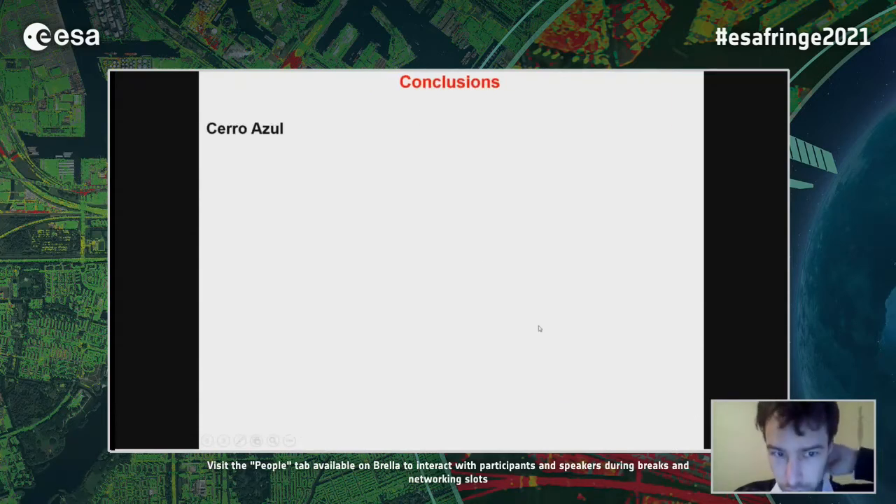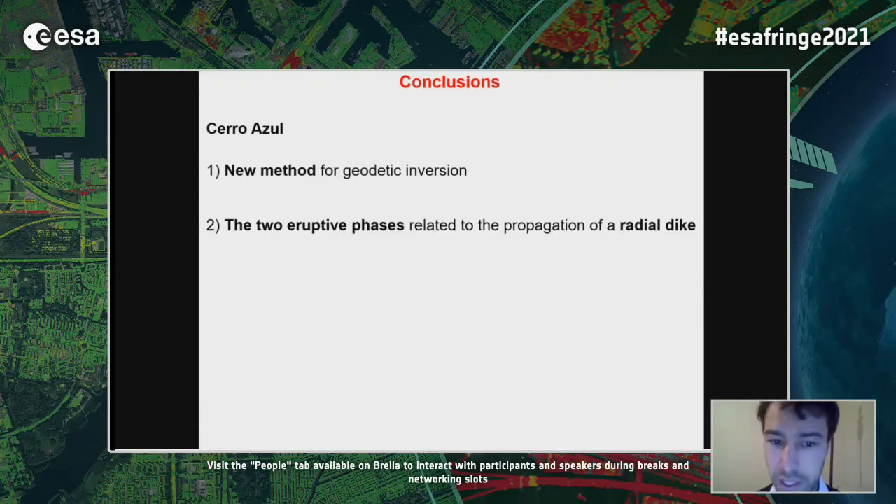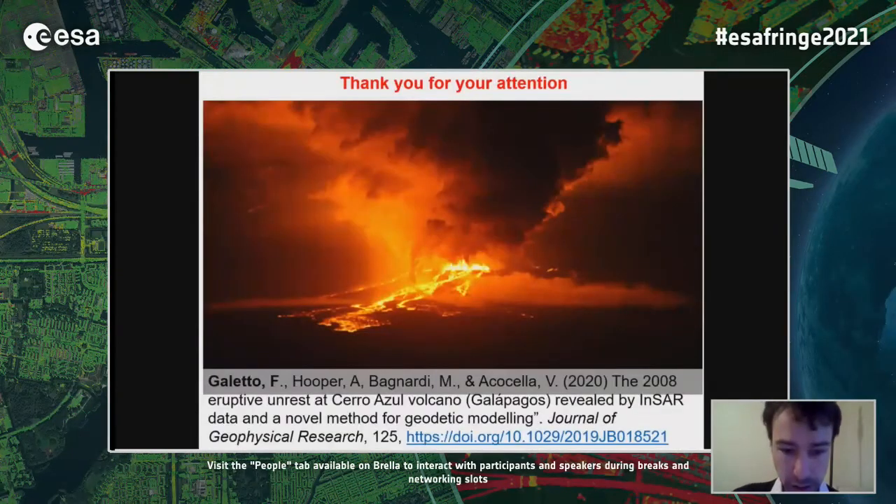So, in conclusion, we overcame our unwrapping errors by developing a new method for the geodetic inversions, and thanks to this method, we understood that the two eruptive phases of Serra Azul were mainly related to the propagation of the same radial dike. And thank you.